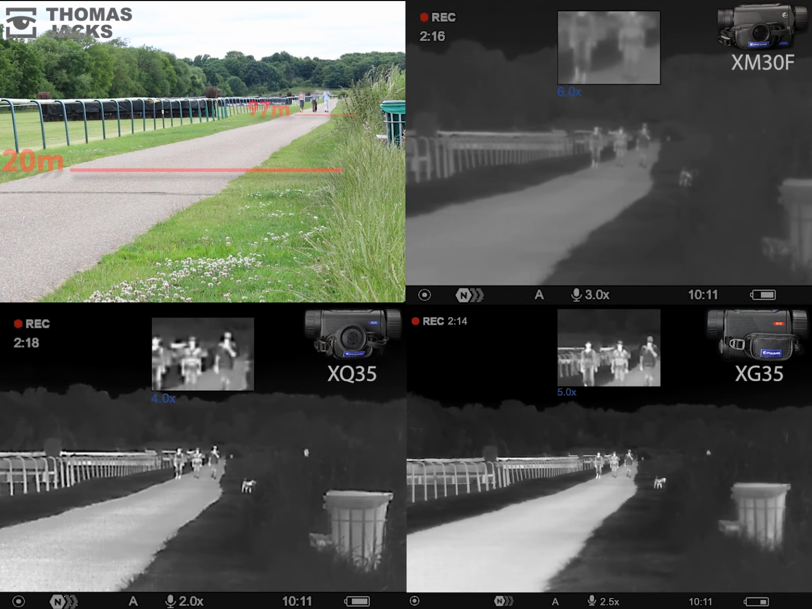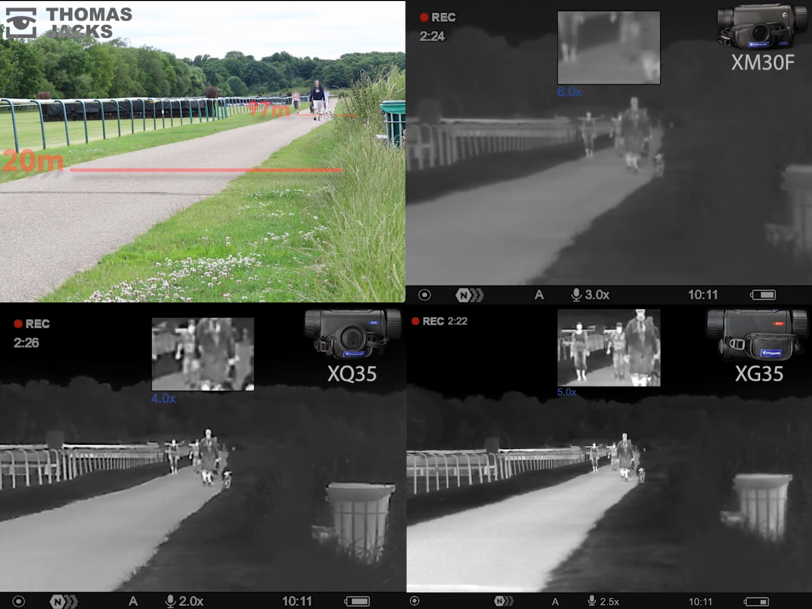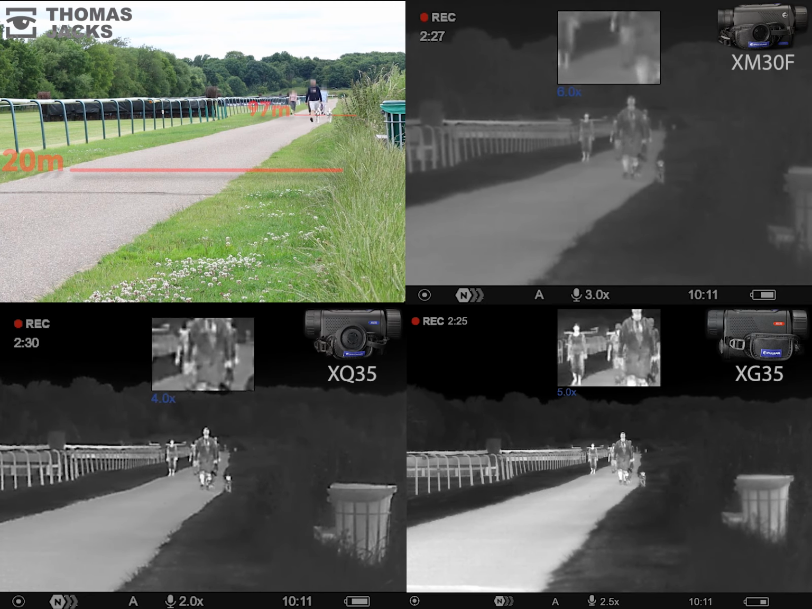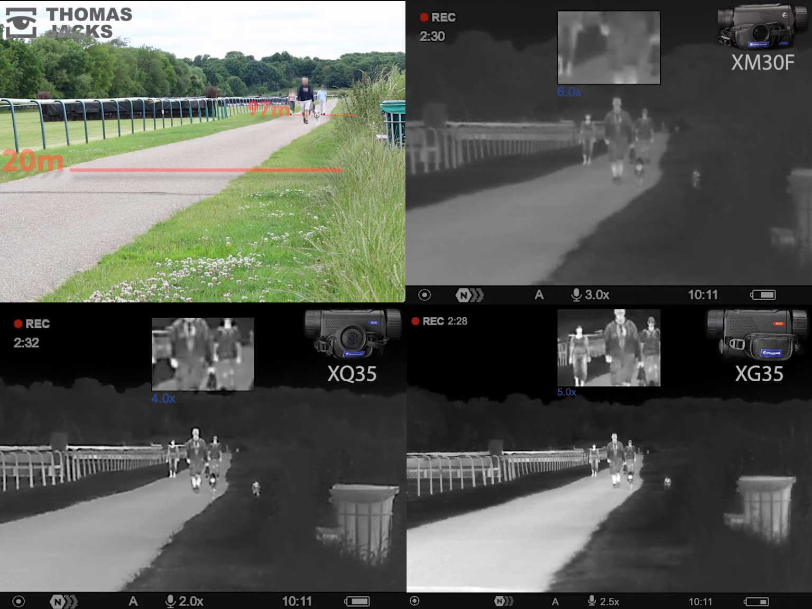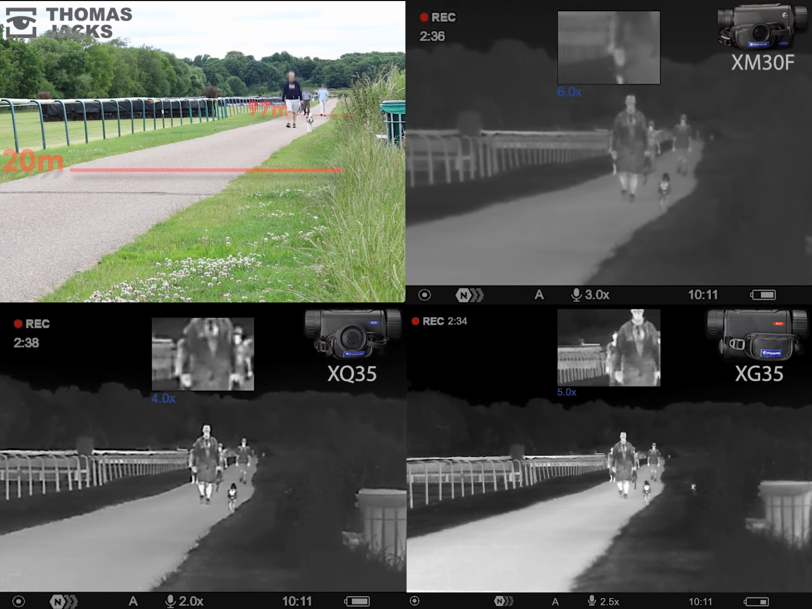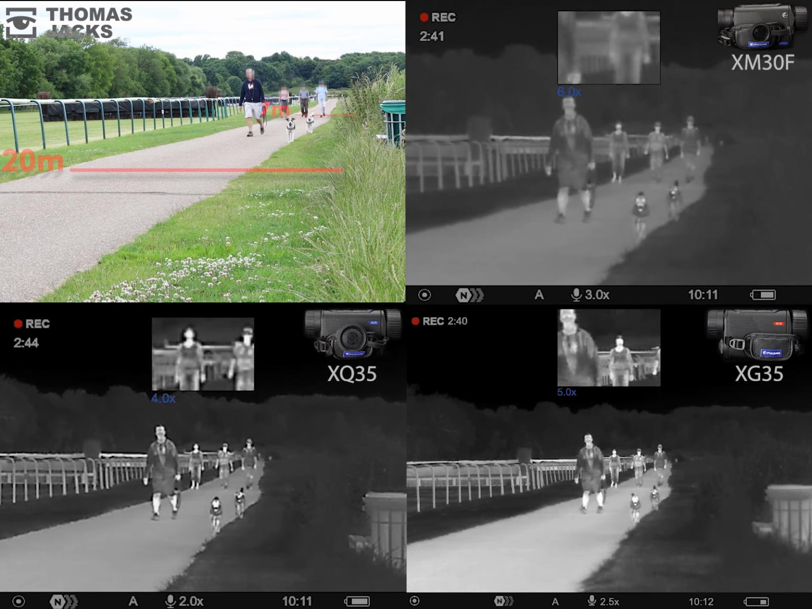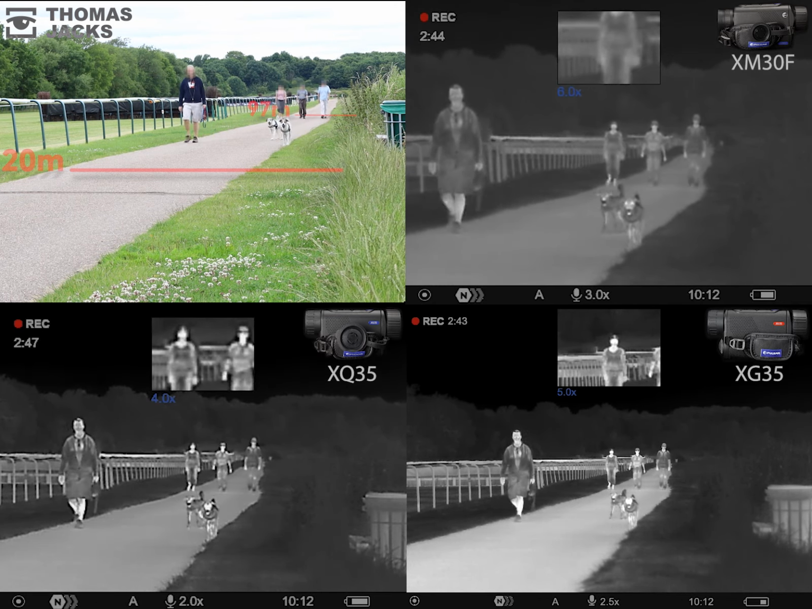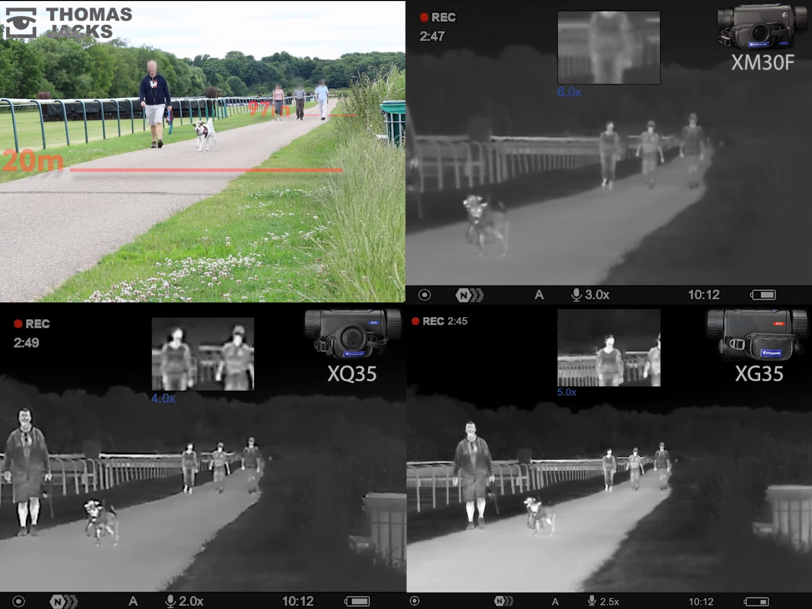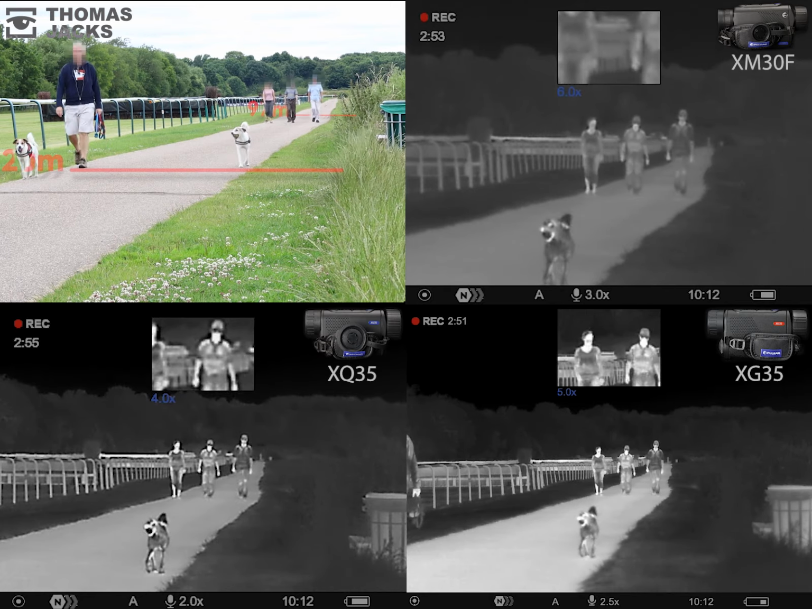So slowing down the action, there's a side path on the right at 70 meters where that dog walker has just sprung from. His dogs are safely ID'd on all three Axions at that range. But notice the difference in thermal detail on clothing, hot parts of the skin, the dog's fur and their eyes. All that, along with a fast 50Hz frame rate on all these Axions to see movement clearly, is exactly the detail you should be looking for to help you identify things.